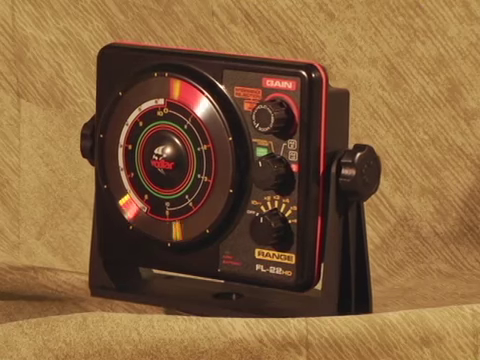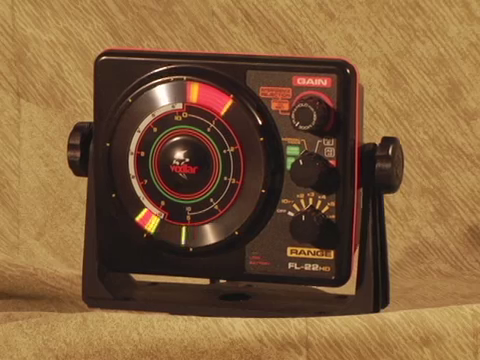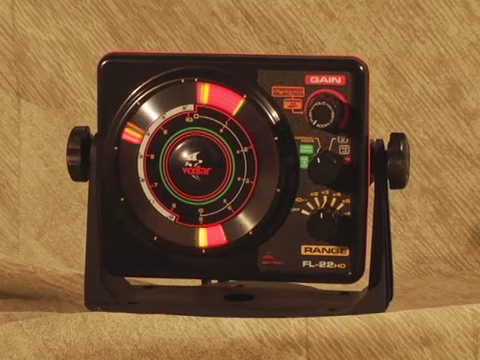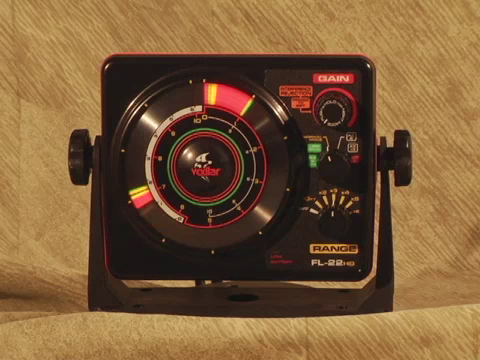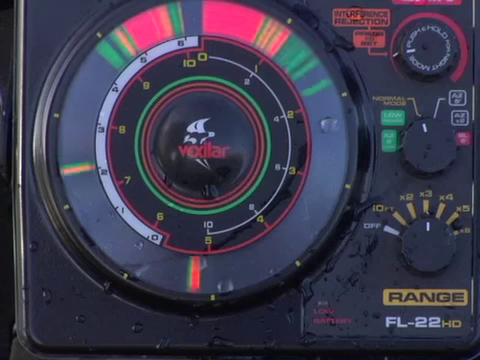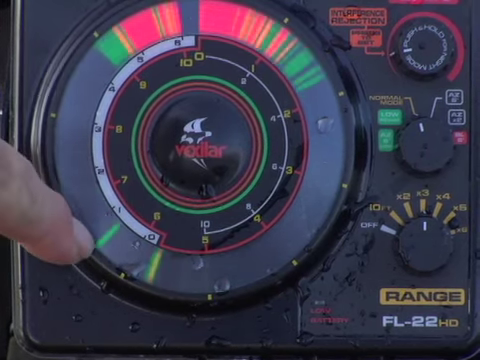This is the FL-22 HD from Vexilar. This amazing sonar unit is the first flasher to offer variable power output and transmit pulse length with each depth range setting to optimize the sonar signal and to maximize the resolution you see in each depth range for superior target ID and target separation.